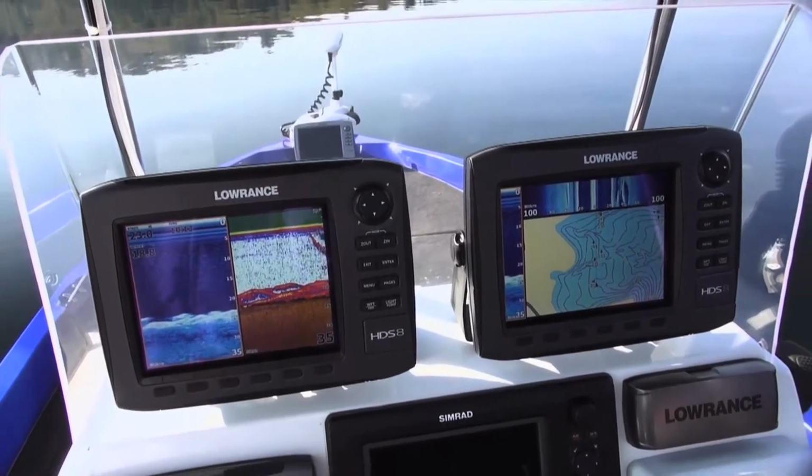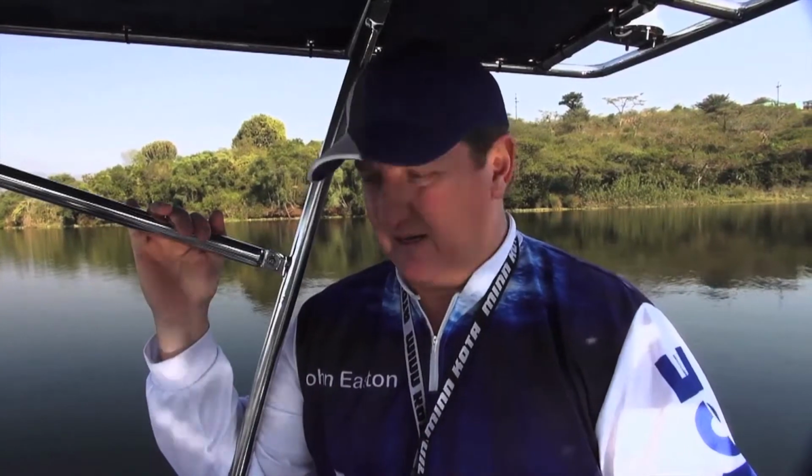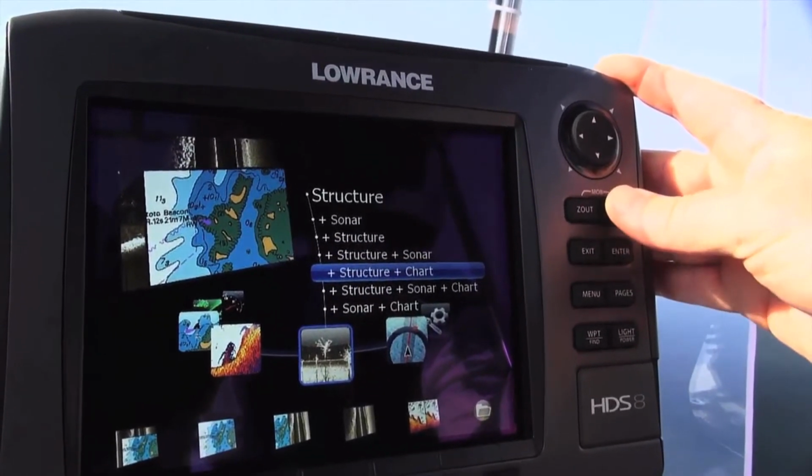The other screen that we're going to set up on the right hand side, this you've got to go as big as possible. If you're limited to a 7, that's fine, but preferably go for an 8 or even a 10. I love the HDS 8s in this case here, and the page selection I'm going to use is structure chart. The reason why I do that is I would like it to be just structure and charts. So I've got side scan and the charts, but they don't give us that option.